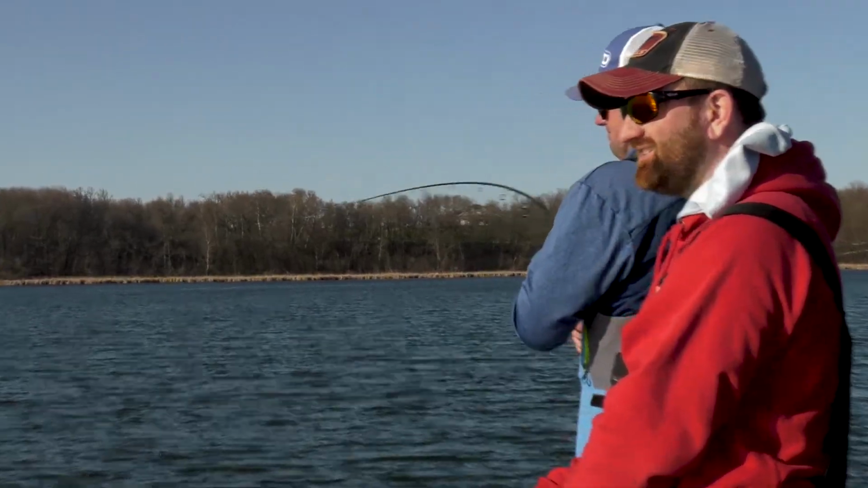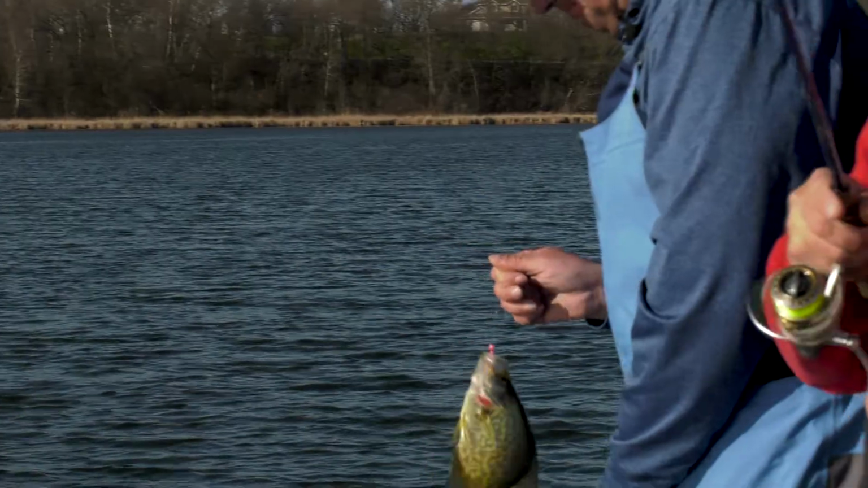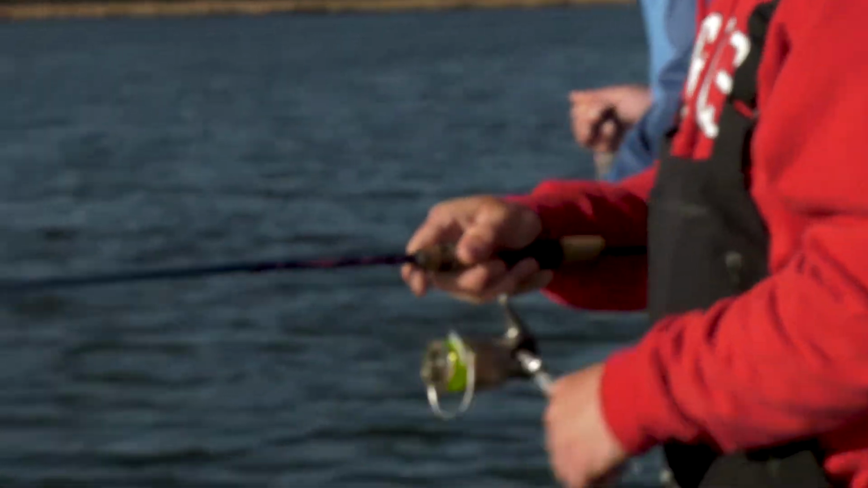This is fun, isn't it? Yeah, it doesn't get old. Hook set after hook set. This one feels all right. You got a good one? Yeah, maybe. I don't know. Sometimes they're just strong-willed.